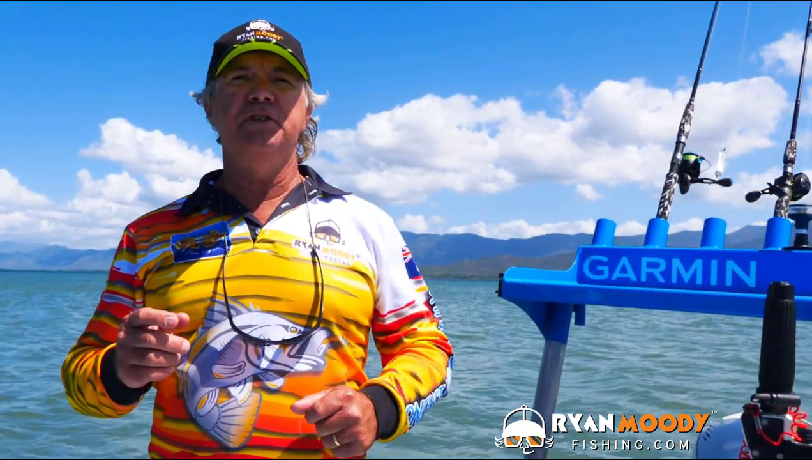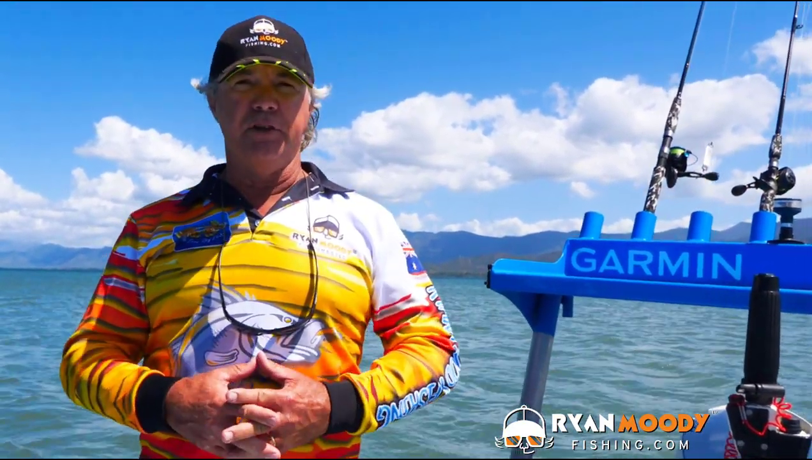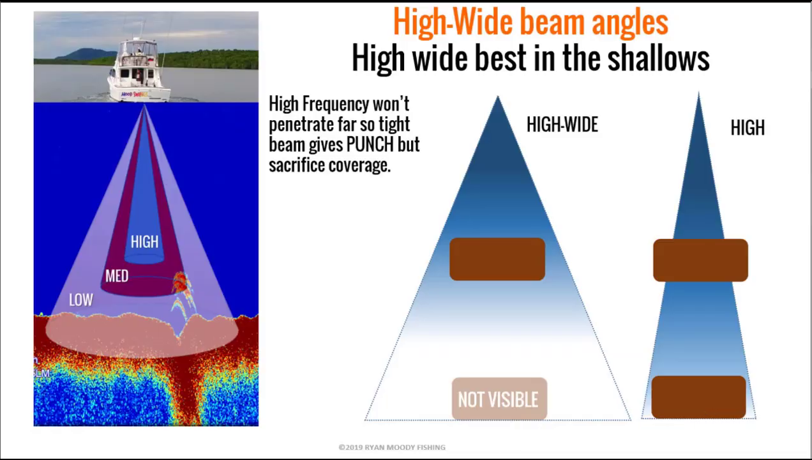Until now, in the GT54, Garmin have sacrificed depth penetration to create the best shallow water transducer available. As you can see, by the high-wide triangle, they have widened the beam to give better coverage in shallow water, yet still maintaining great target separation capability of the high frequency. But note, it does not have good penetration. So to recap, Garmin High-Wide gives you the good target separation and coverage, but only in shallow water, as the 2D function works best up to around about that 60 to 70 metres.